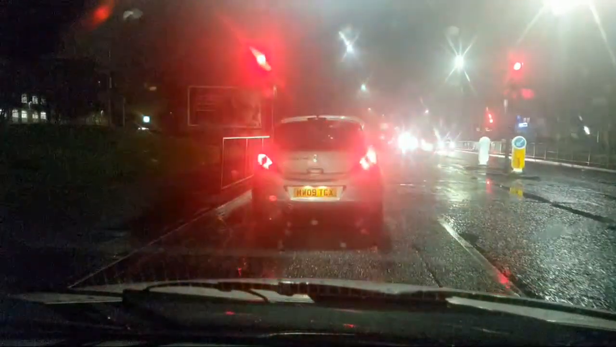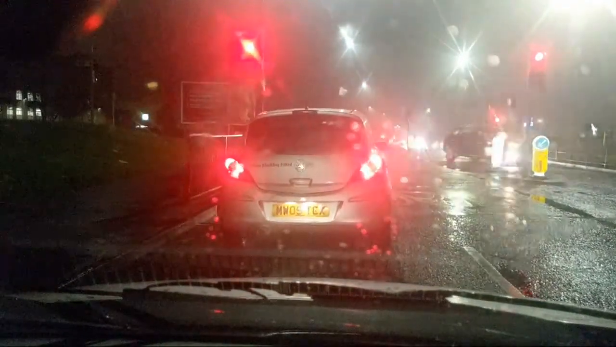So, I think we're quite away from the centre. Look at the cars, there's smoke coming out of that car there. No, I said cigarette smoke then.